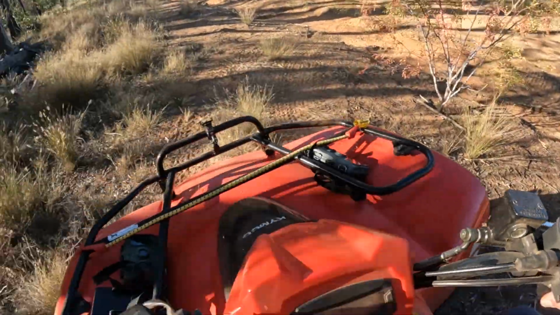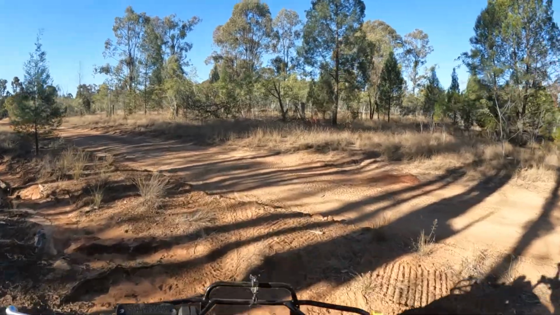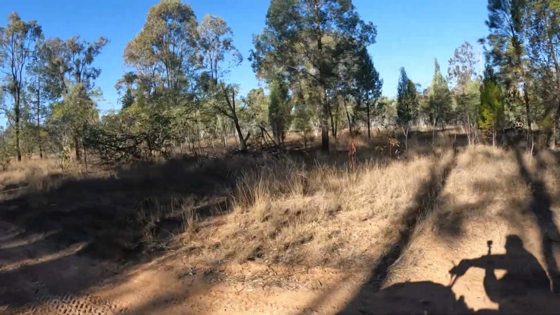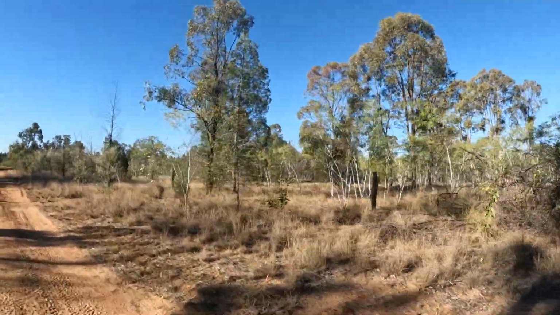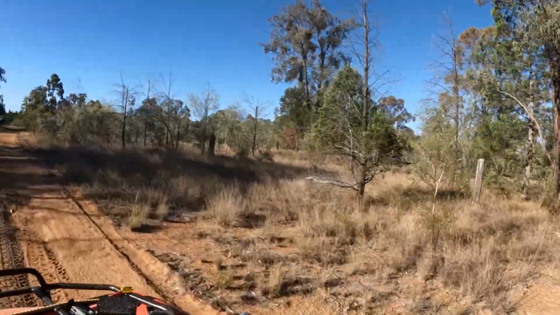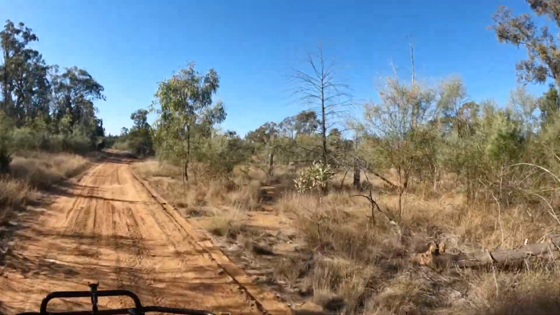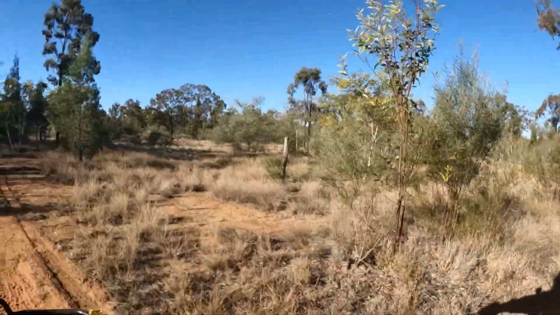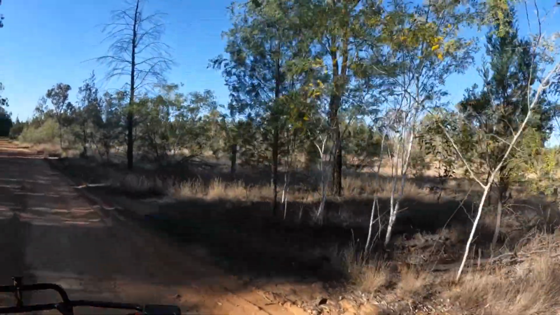So that's number 4, that's 1 and 2. Now we're going to go and pick up number 3. That's the front gate. This is the 320. Over here, that's where that little settlement is, just in there. It's where the people used to live. That's the road in. Yeah, lovely.